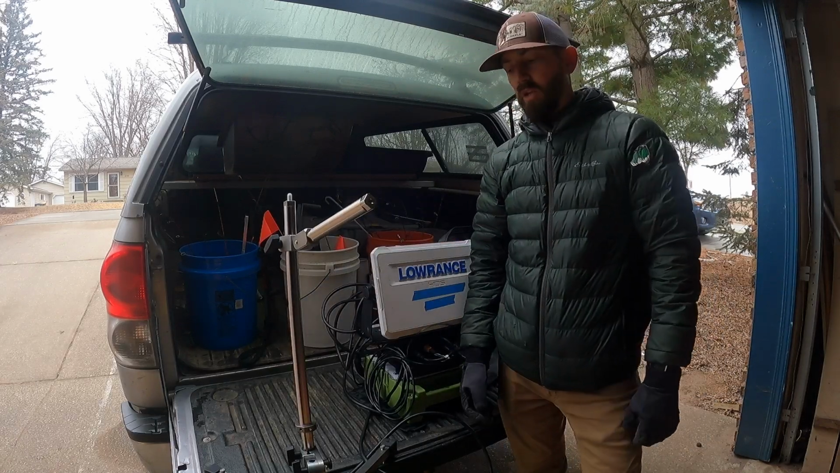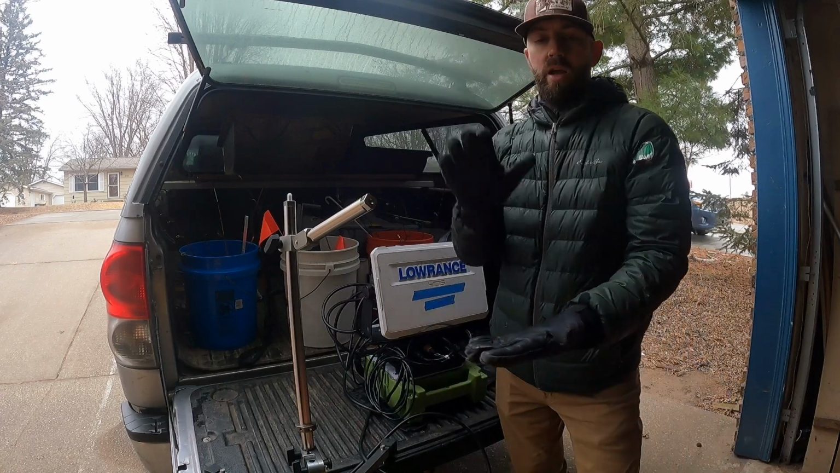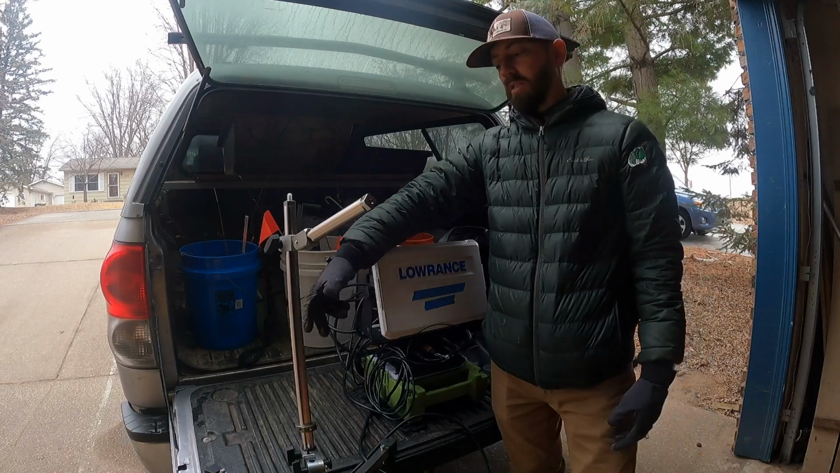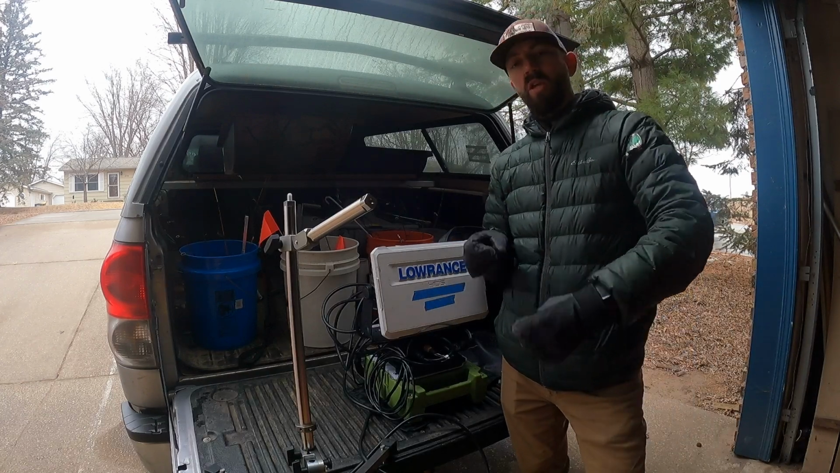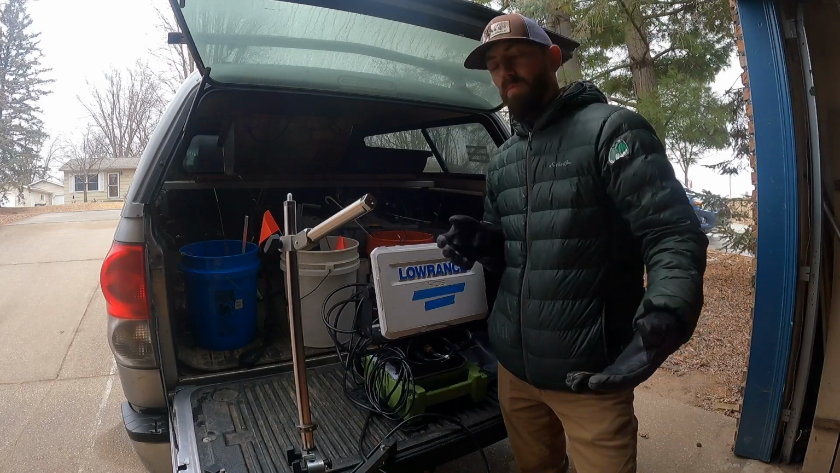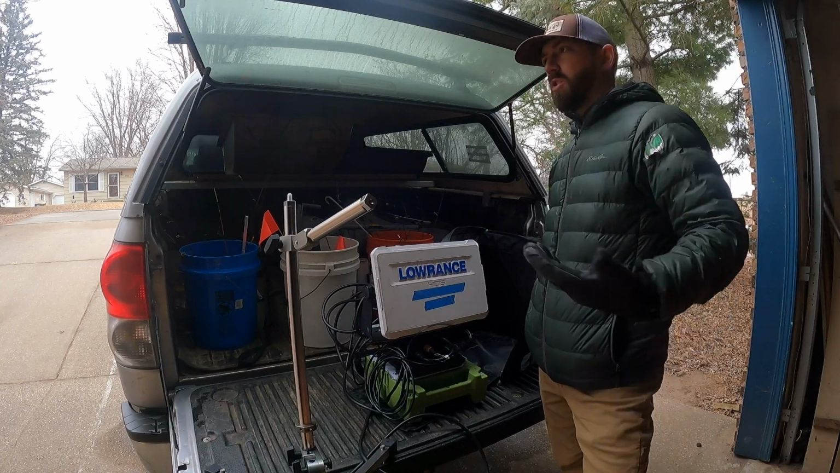I might play around with using that too, because this is big and chunky, and I wish I could extend and compact it quicker. This is 2 parts. So early ice, I take them apart and it's a lot smaller, but now it's super huge. So I may try the Summit pole, which is telescoping, so that might be a little bit easier, but it's still pretty sweet.